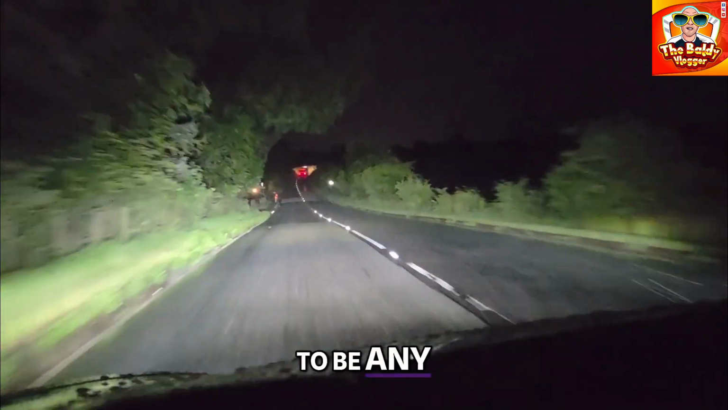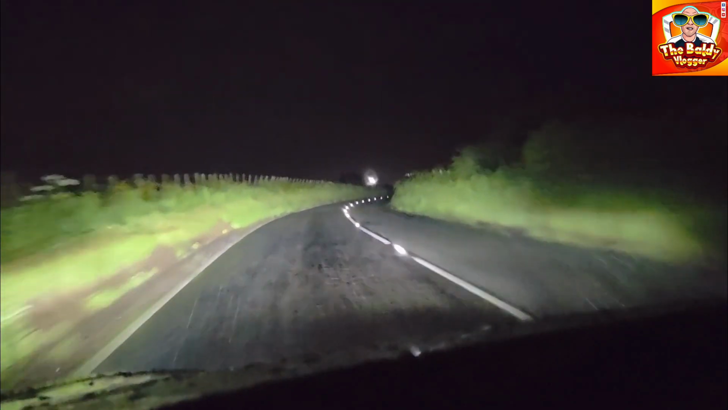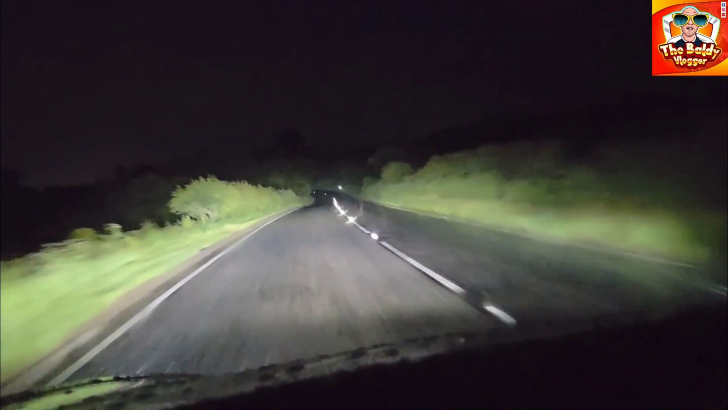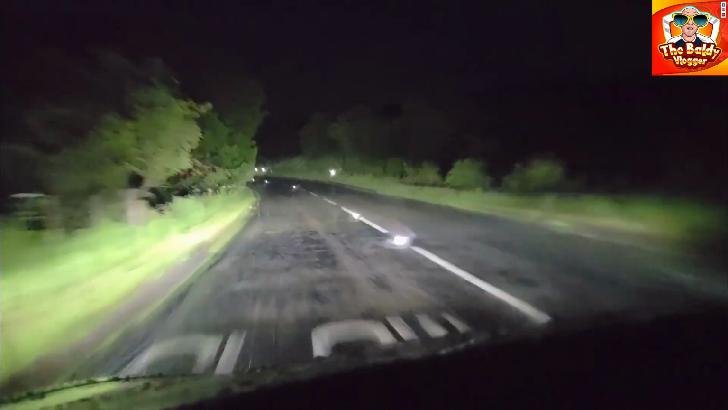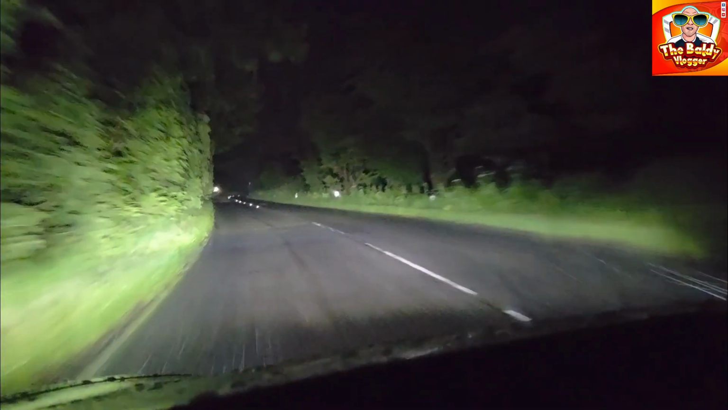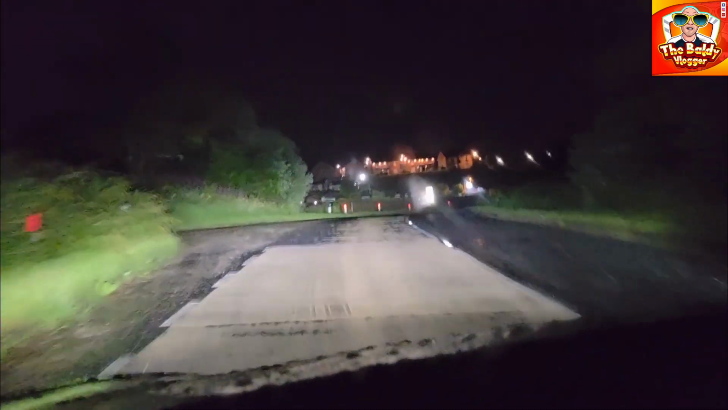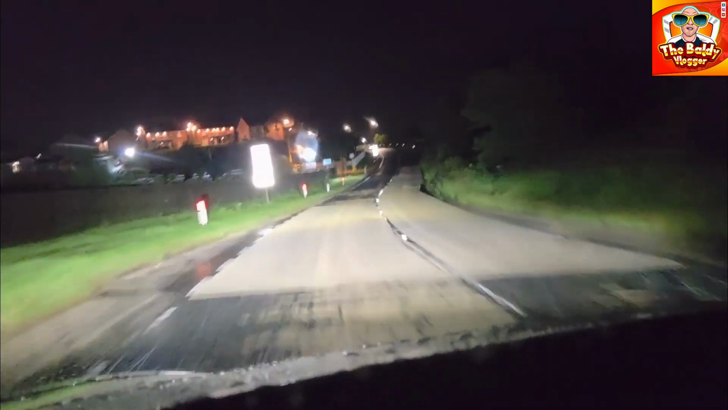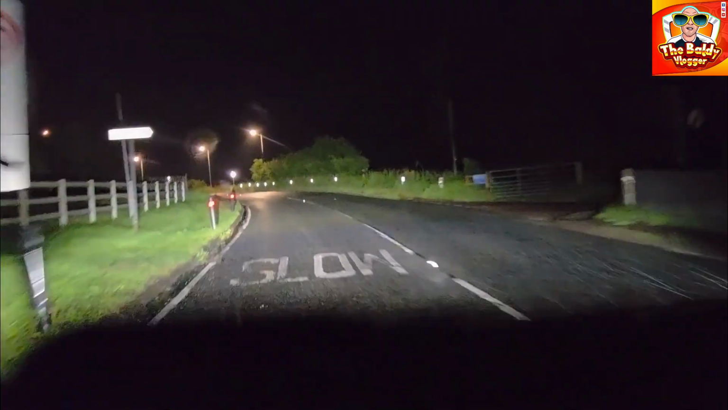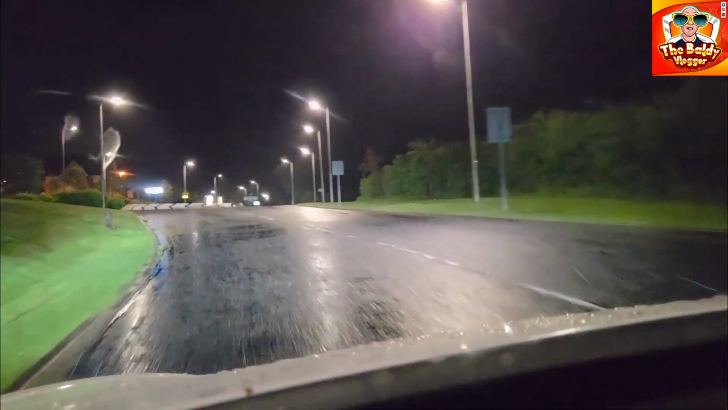A lay-by here, so there doesn't seem to be any. So I'm going to stop and fix this camera before it falls out. Stonehouse. Thought you went a different way.